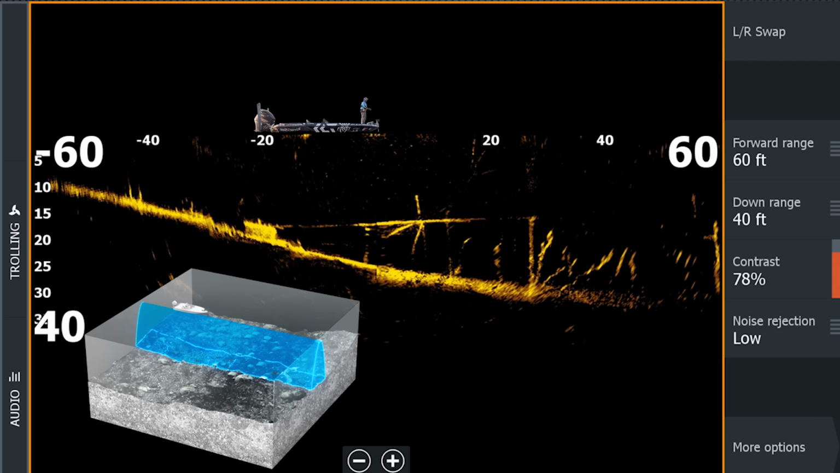So if your boat's about 20 feet long, this is basically how it's going to be oriented on the screen. Now again, my only complaint with this view is just the amount of dead space on the screen. So hopefully we can fill that up with a split screen view.